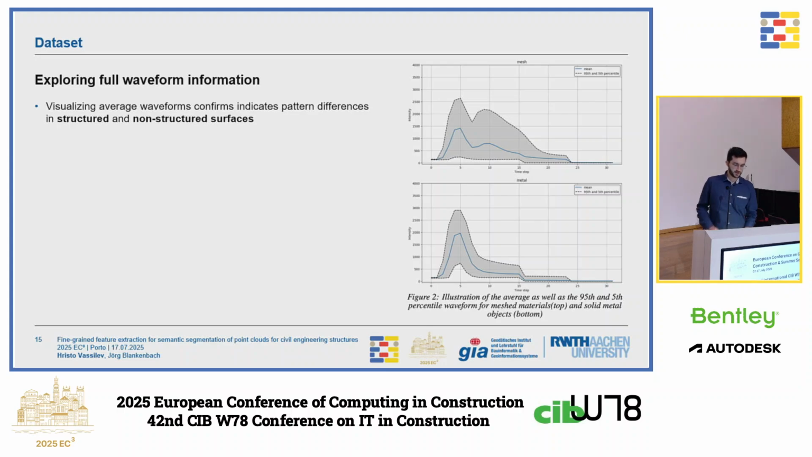And this is just a sanity check to show you how the different waveforms, the representative averages of all points in the data set, look like for a mesh material, which has some structure compared to a flat metal surface.